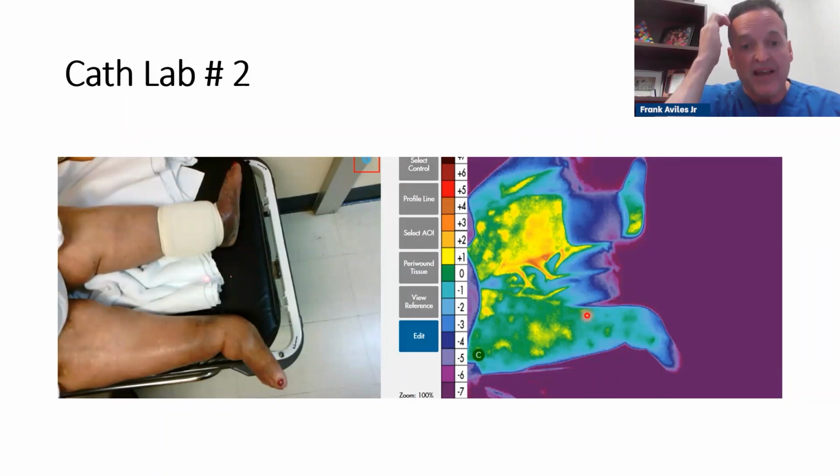My other cath lab case I want to highlight: a lot of people are trying to find additional studies besides an ABI. I don't think thermography is there yet, and I'm developing a dynamic test to help determine how bad of a problem it is. This is a patient that was in the cath lab going for an angiogram to see what the problem is.